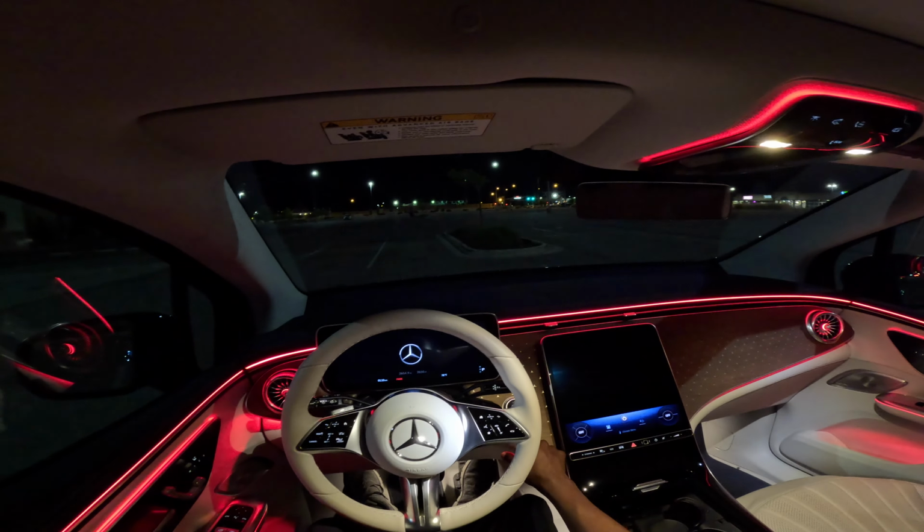Wow, how beautiful is that? This is the all-new Mercedes-Benz EQE 500 4MATIC SUV. Special thank you to Mercedes-Benz USA for providing this car. I've had it for a few days and it's been a blast to experience this EQE 500, and I'm here to tell you all about it.